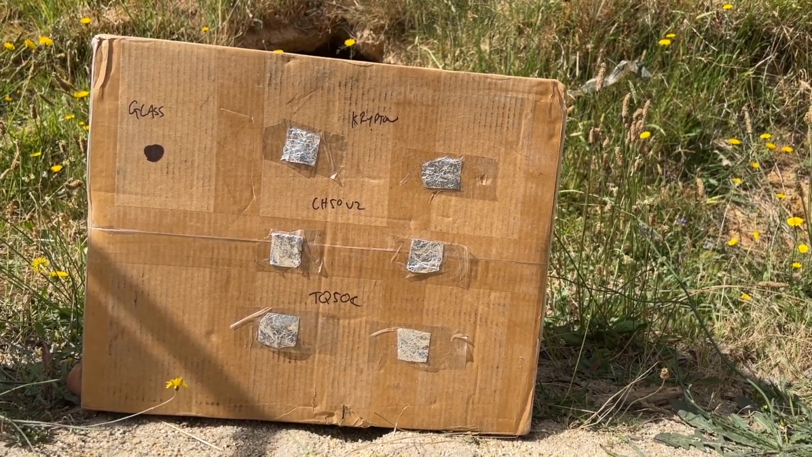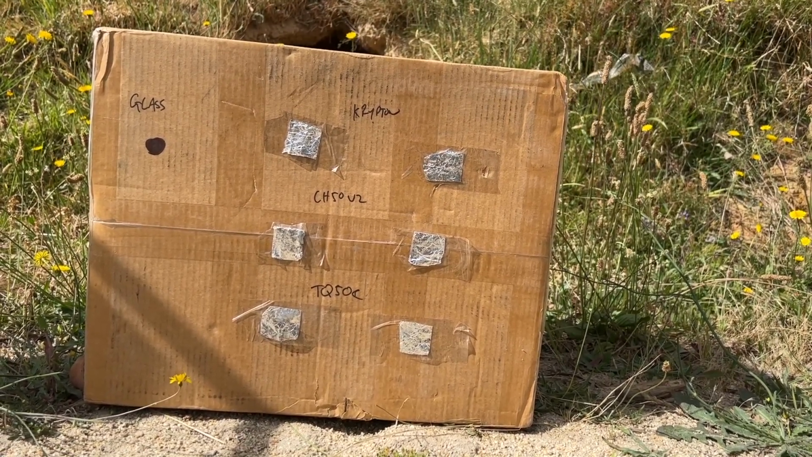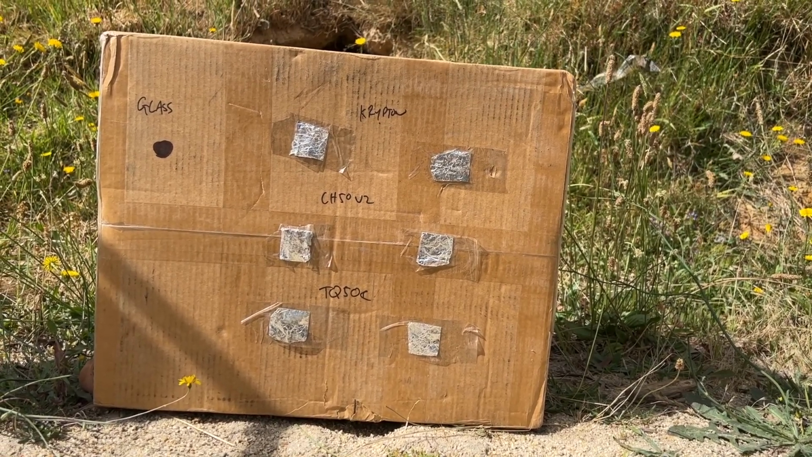Because some people say it doesn't matter if it's aligned or not, and other people say that it does. So we're going to test that as well. Anyway, guys, let's get into it. We'll take some video between each shot.